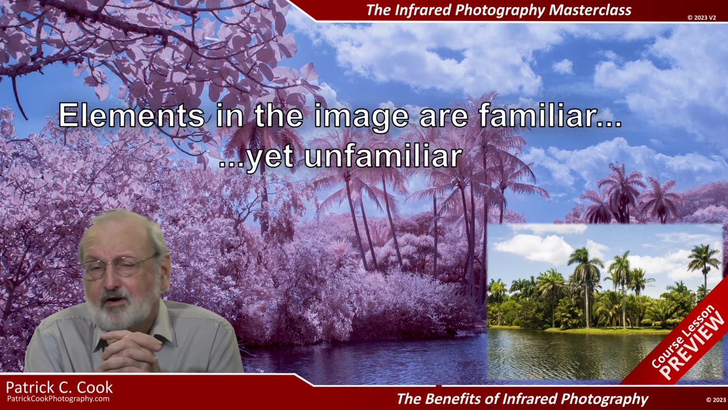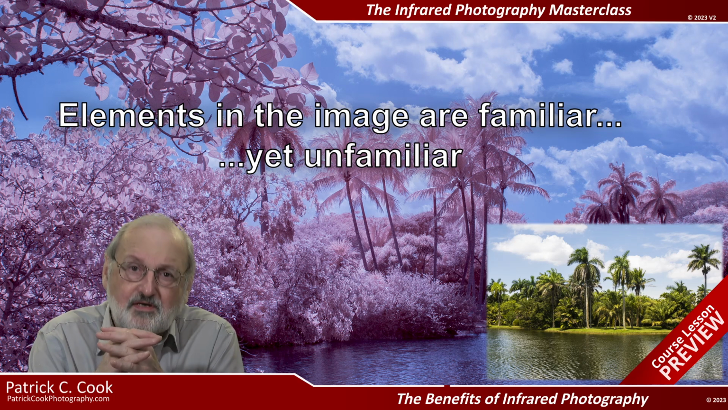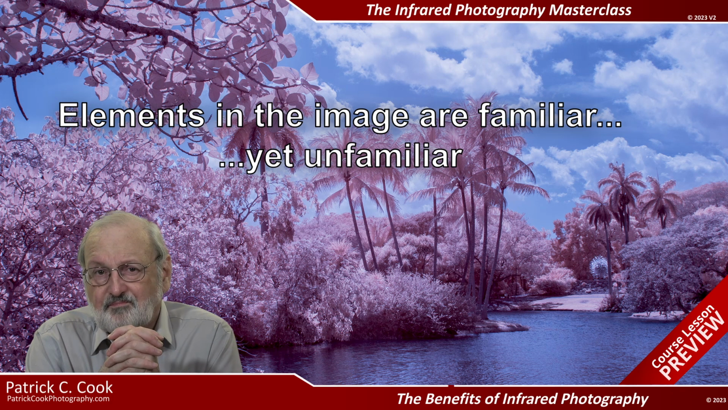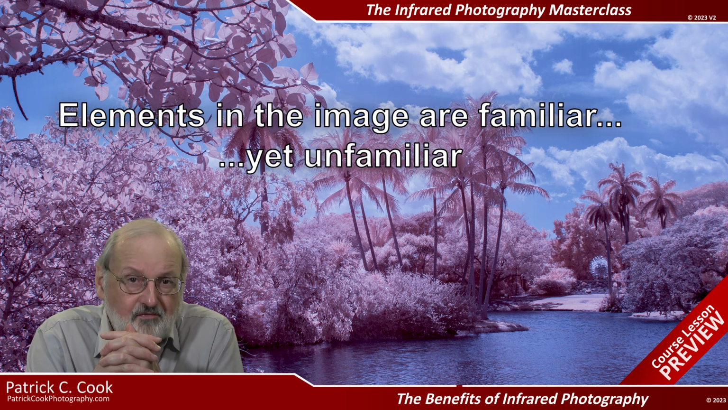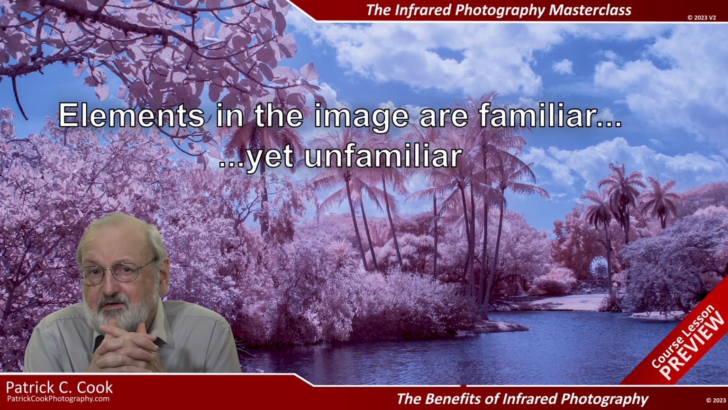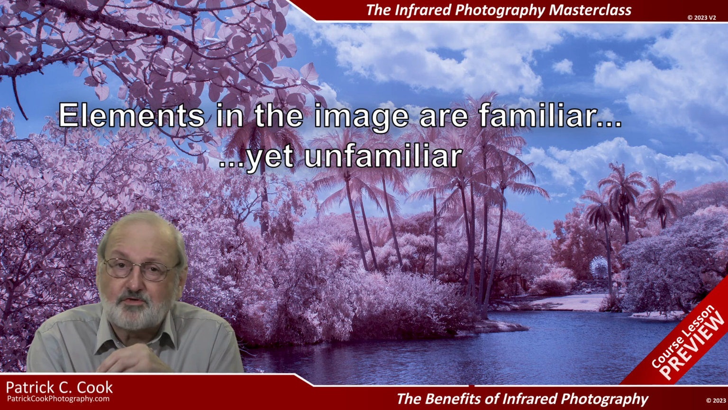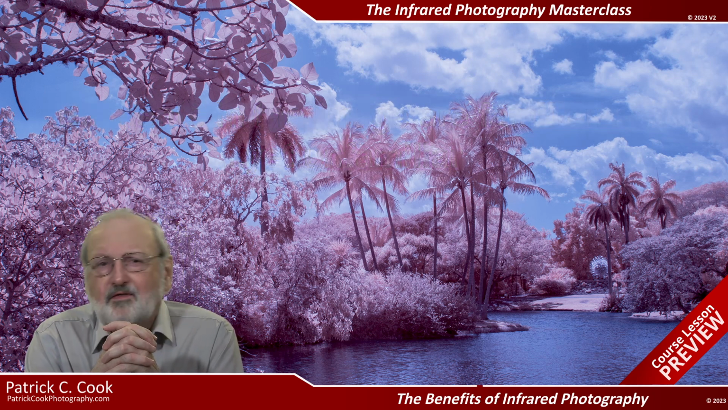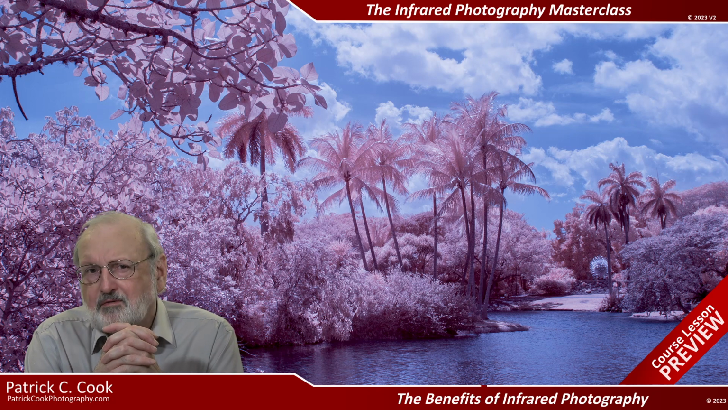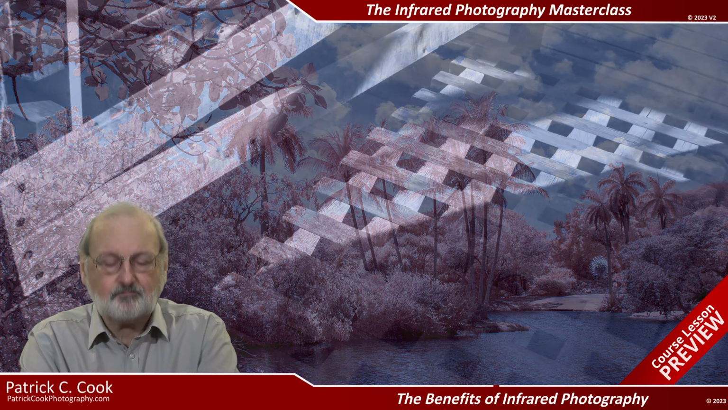We can experiment with color without being confined to the color of the scene that we photograph. We can expand our image-making creativity, freed of the color we expect to see, and of course that our color cameras will deliver. These image-making freedoms become more and more clear the further we take infrared photography.